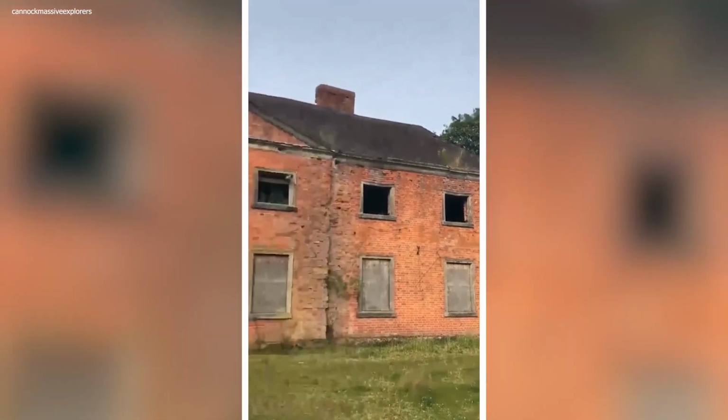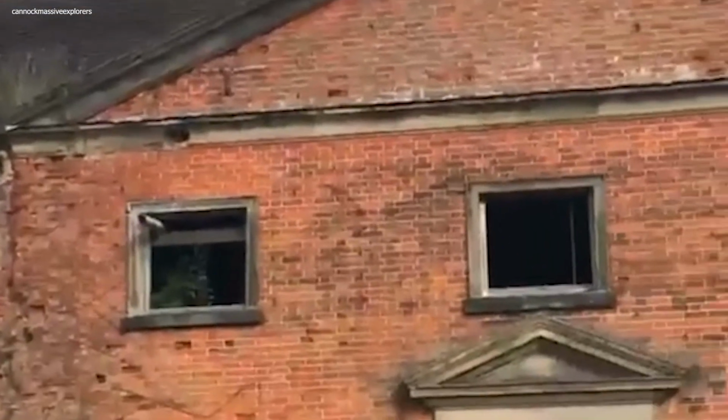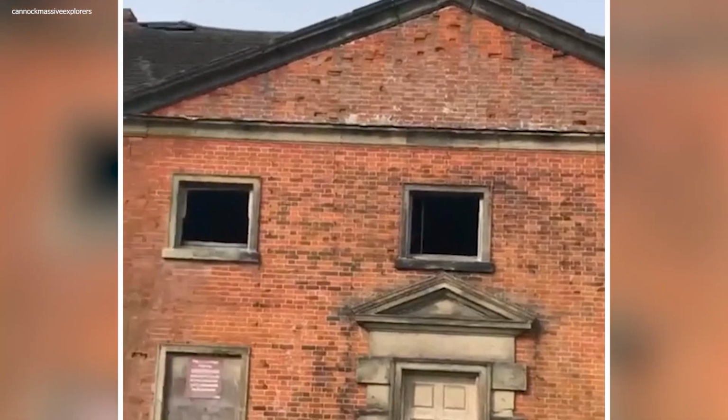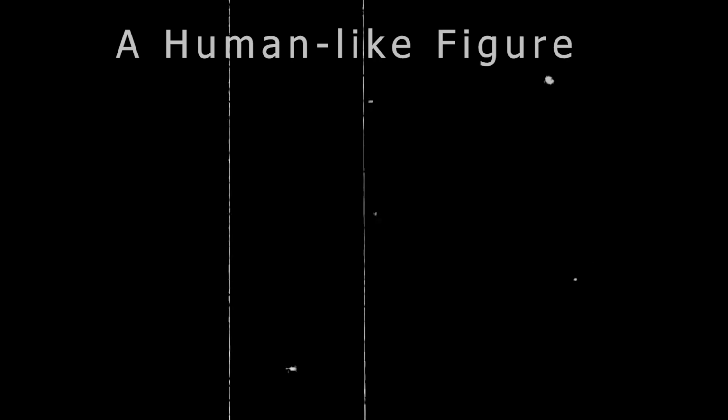Someone in the house. Somewhere near an abandoned house, a man succeeded in recording an eerie sight. In one of the windows, a peculiar figure can be seen moving from the right to the left side. According to the man, it is a ghost, as the house was famous for ghost sightings. However, there is always the possibility that it's nothing more than a fake, a human-like figure.